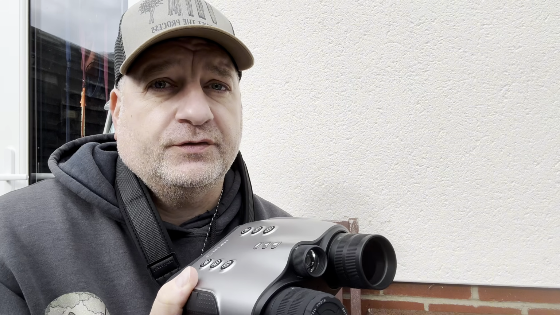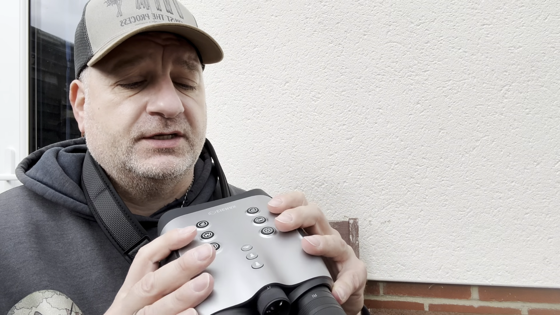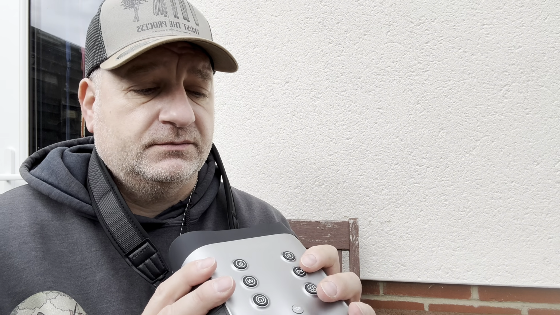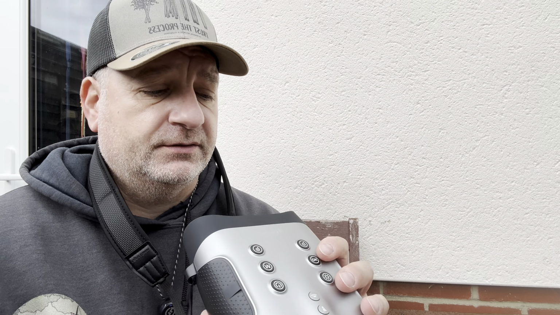I picked this one because of the popularity of the other one I did, and this one is much better. Like I said, it's easy to use. I didn't read the instructions. You just kind of, being a guy, we just kind of figured it out ourselves, and it works fine. Like I said, no problems with it. The focus was really good as well. I like that. It came in really clear.